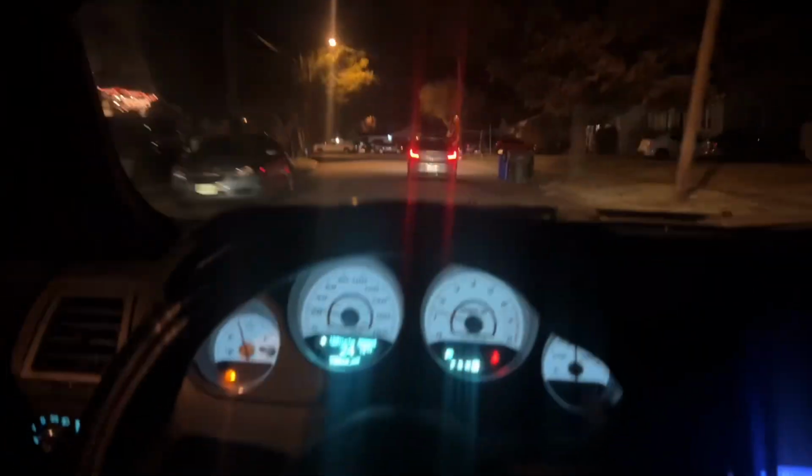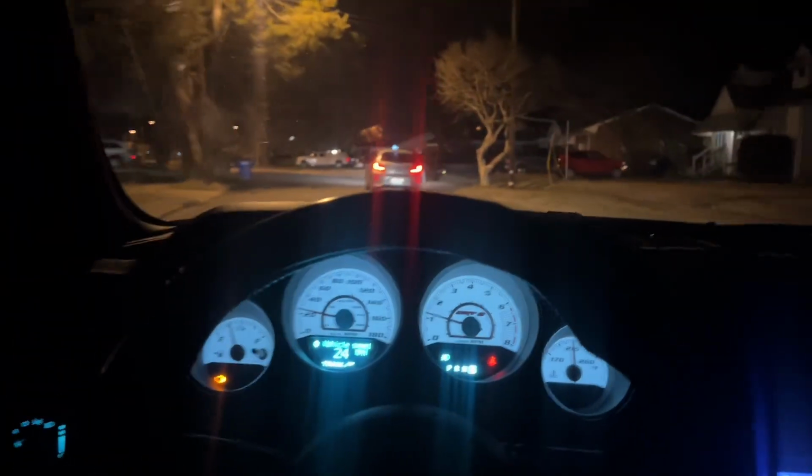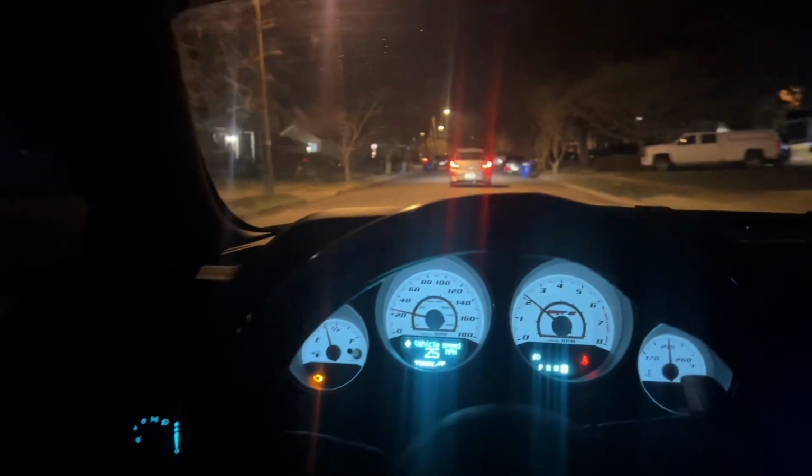I know these people in this little car ahead of me probably mad as hell, like, why this guy keep doing that behind me? And that car behind me probably like, oh, that guy keep pulling that. Do it again. I'm almost to the crib, mommy.